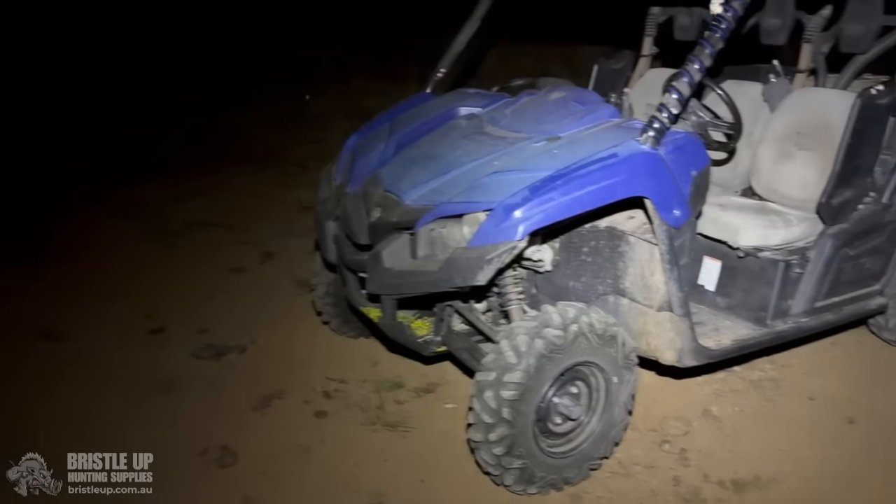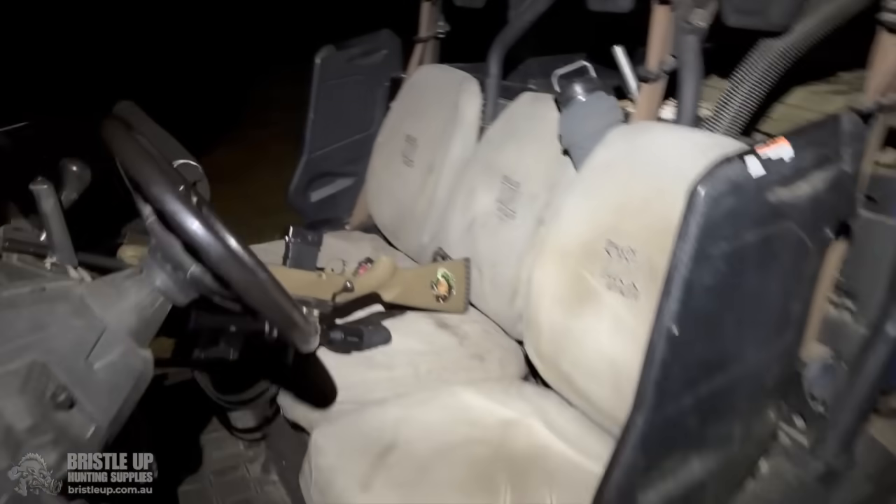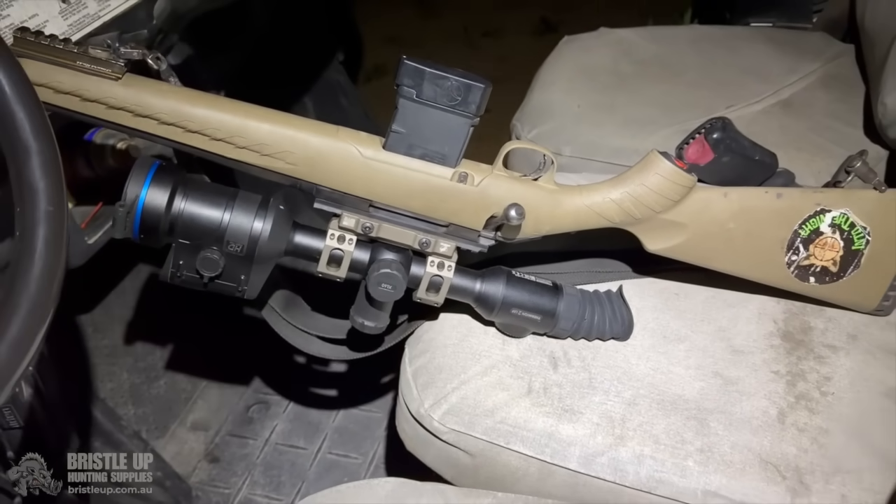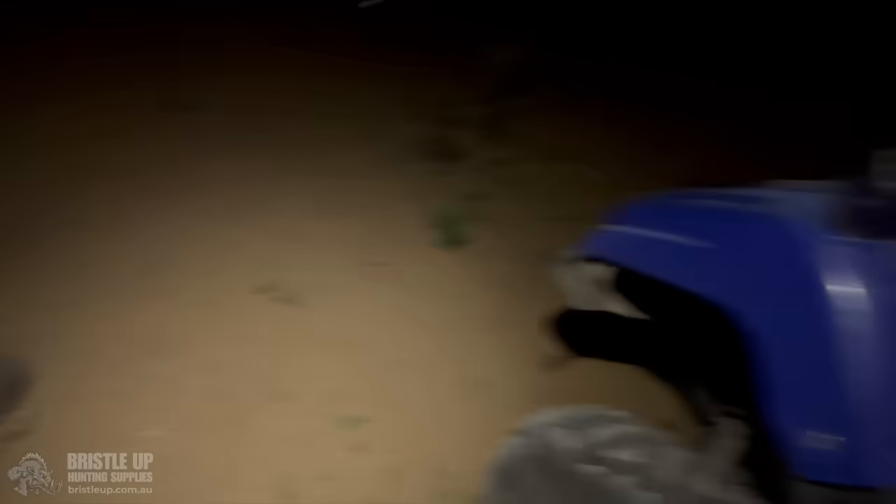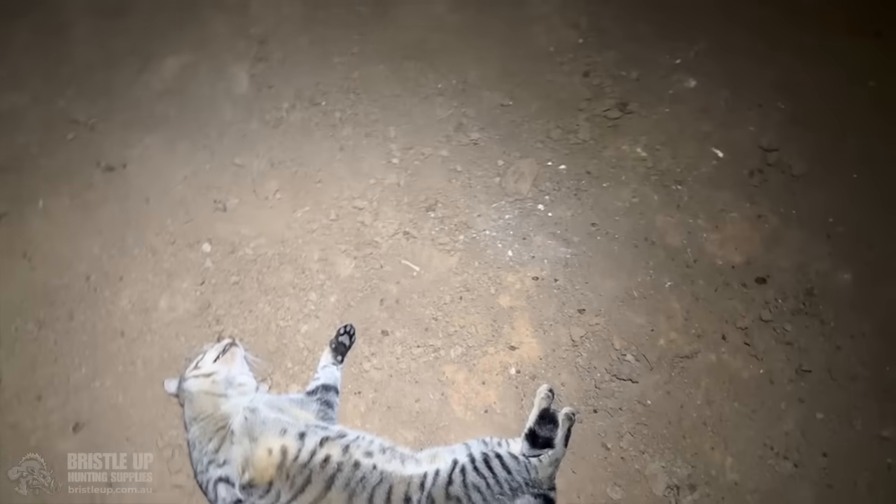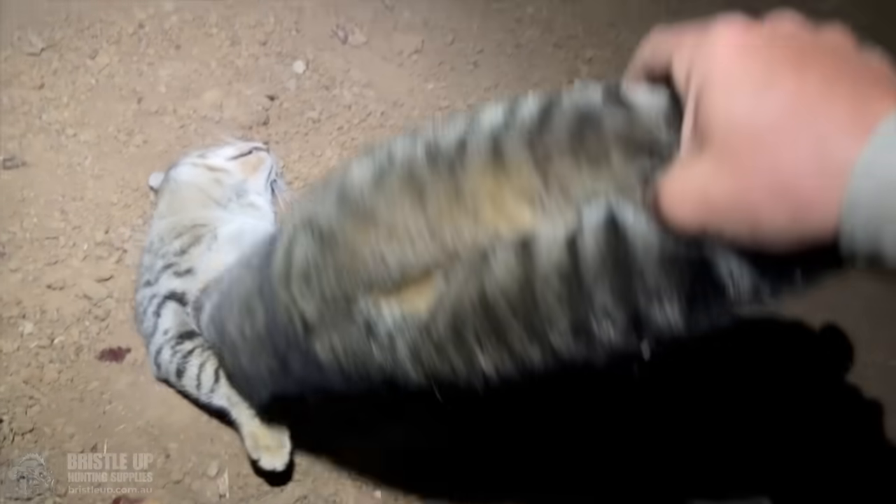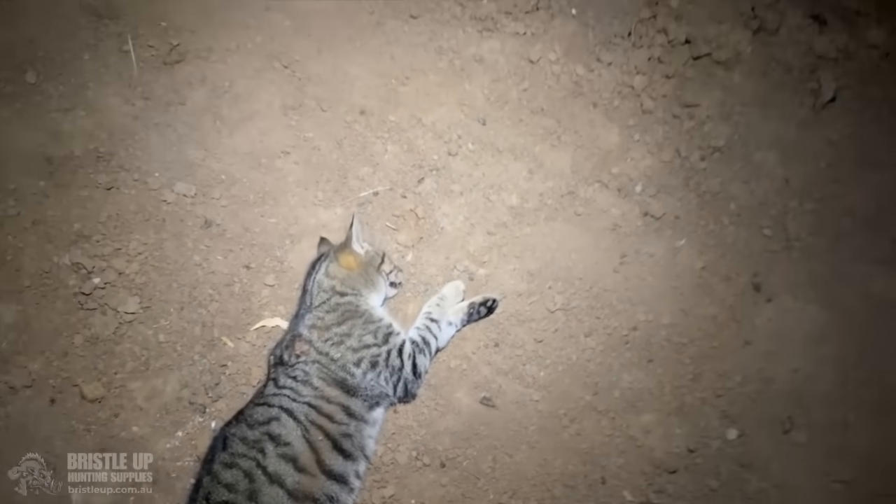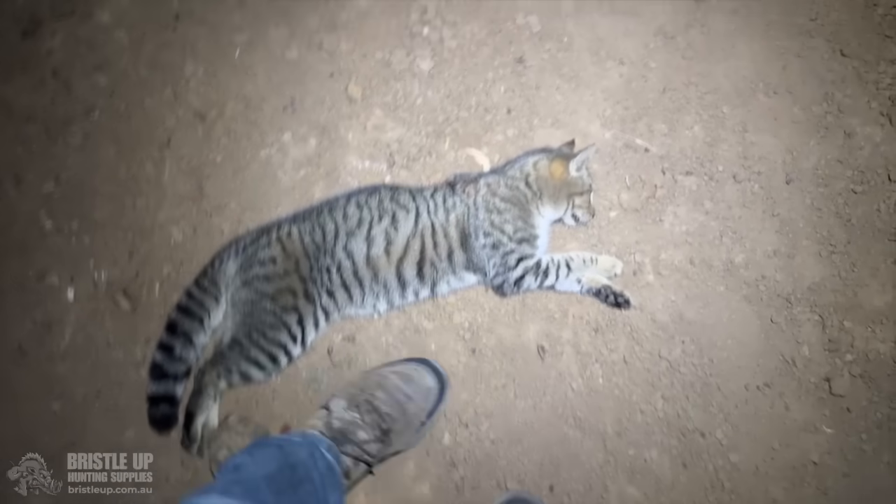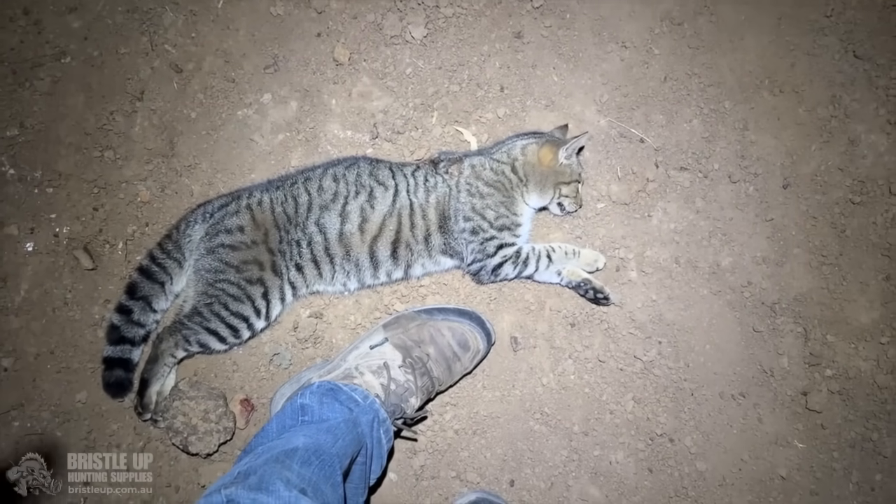Phew, a lot of bugs around here. So anyway, took him with the Pulsar Thermion XL60 on the 223 and Ruger Ranch Gen 1. Had a big cat, but I didn't bring the scales with me. Got him straight to the boiler room. There's a size 12 boot for scale. That's a big cat.